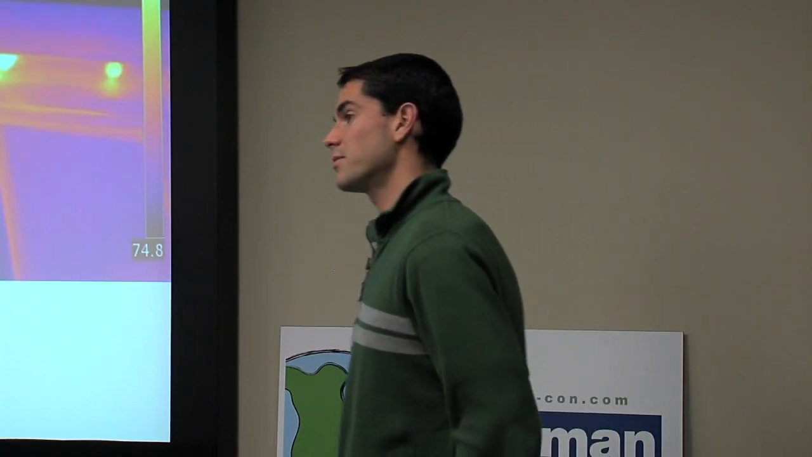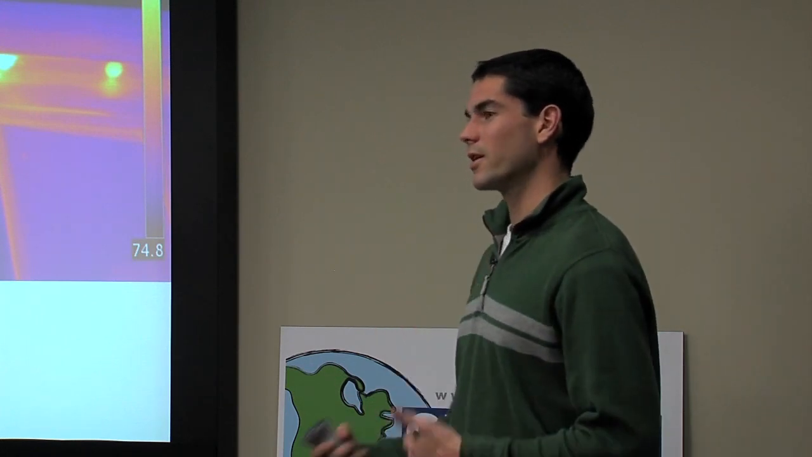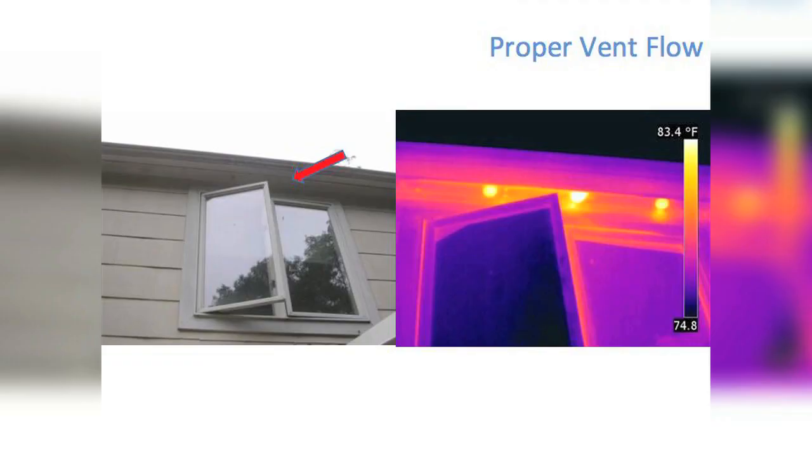Another thing, sometimes I hear that we make these buildings so tight that they can't breathe, right? And then you have moisture issues. So we're worrying so much about energy efficiency, but if it's too tight, it can be a problem. I don't think this is a common issue, but from what I hear, it does happen from time to time. So ensuring proper vent flow. This is just a bathroom vent, and ensuring that it's getting out, circulating that air.